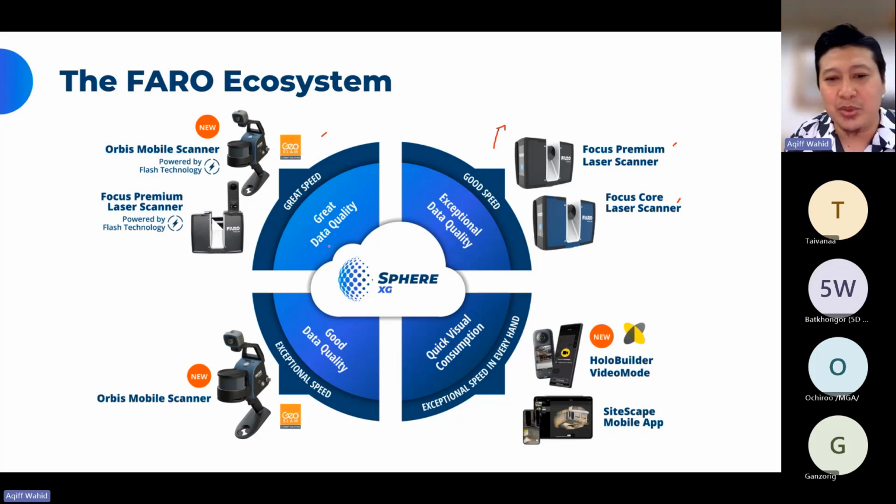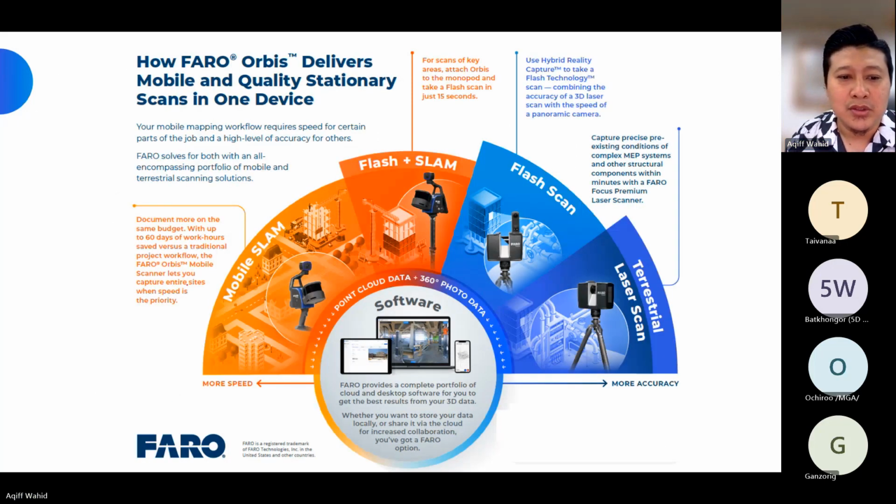We don't care too much about the level of details. And then we have also Orbis scanner, which is flash technology. And then we have also imaging technology with HoloBuilder. So in the end, one whole Faro ecosystem should be able to help you whichever way you need your data to be.